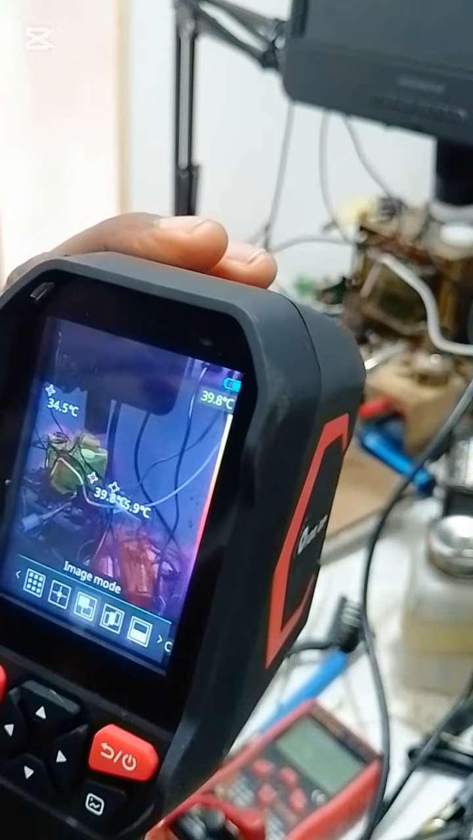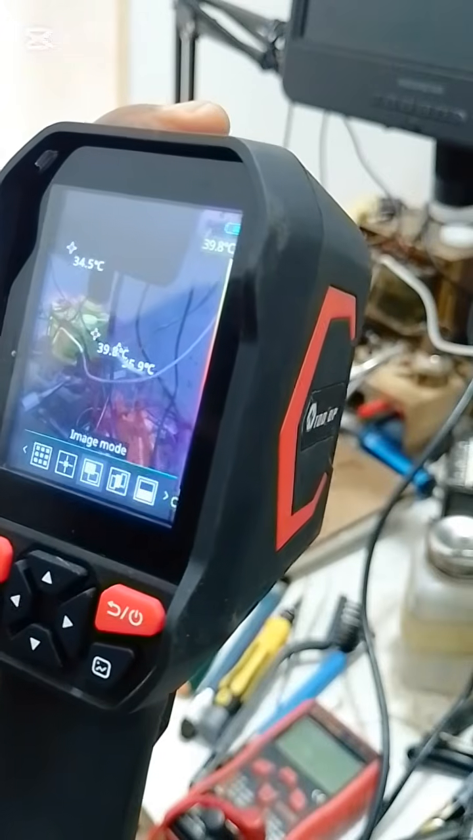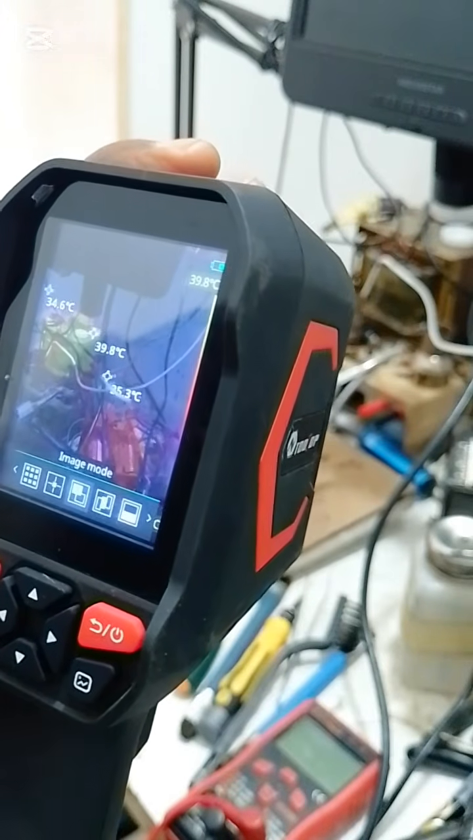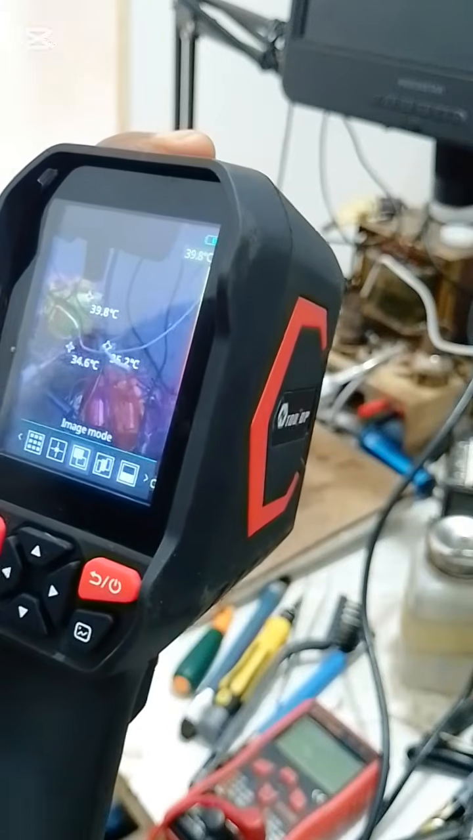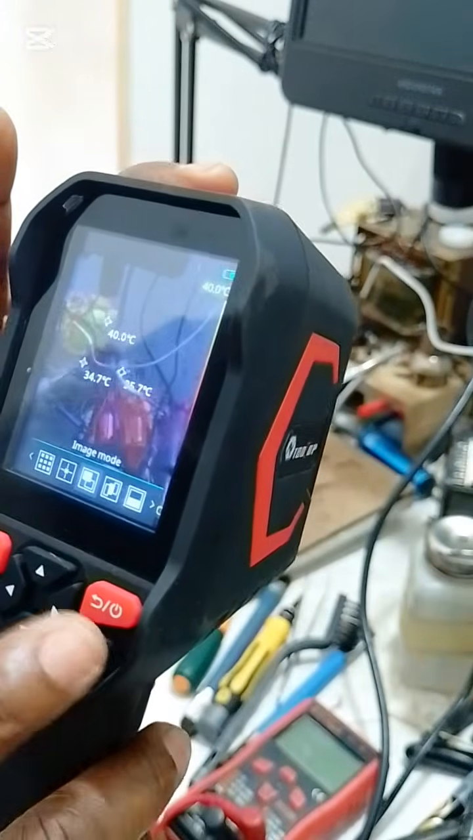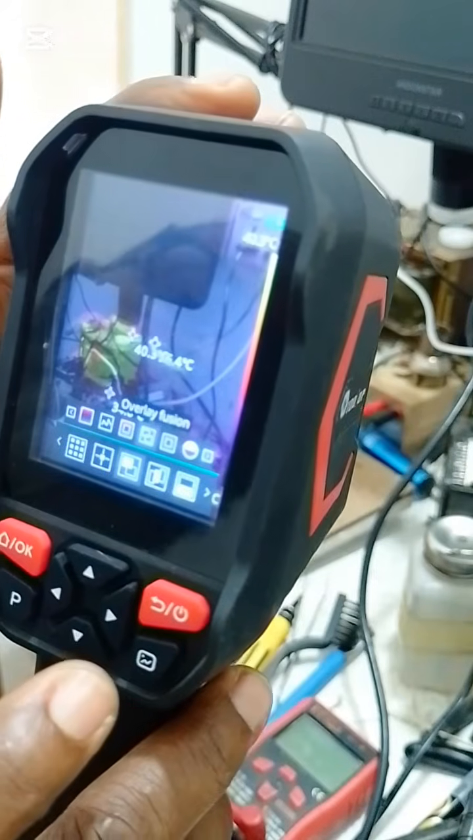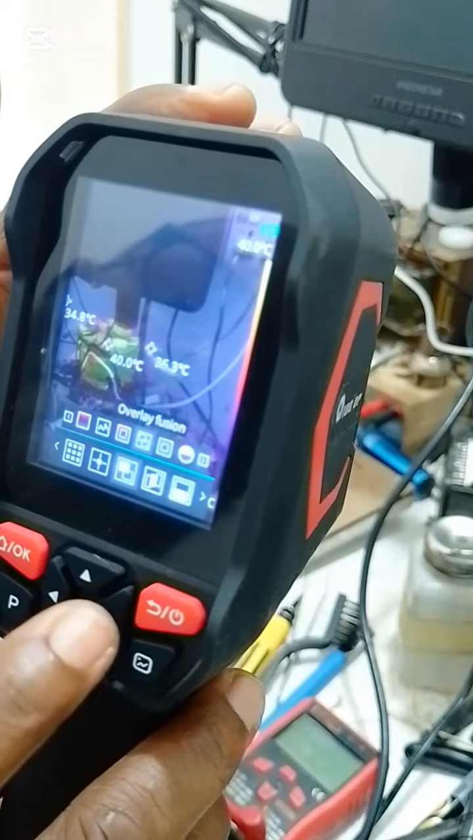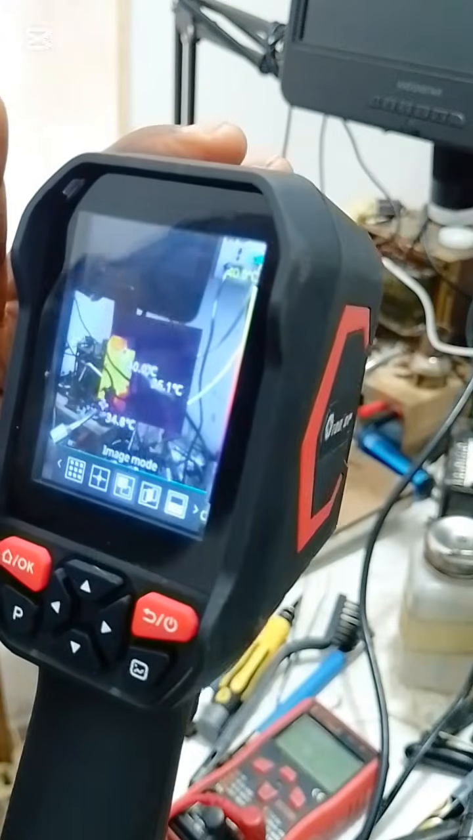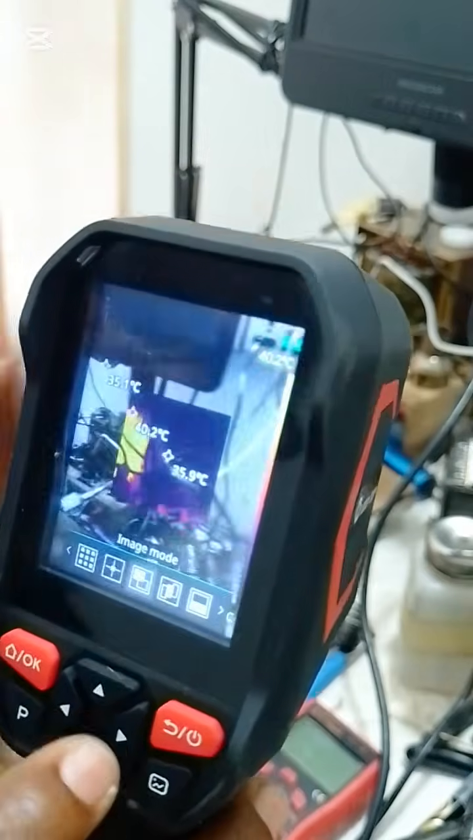You have both the visible camera and infrared camera working here, whereby you see the thermal image and visible image overlay. So that is that. Then we have picture in picture, where you have the thermal picture in visible pictures.